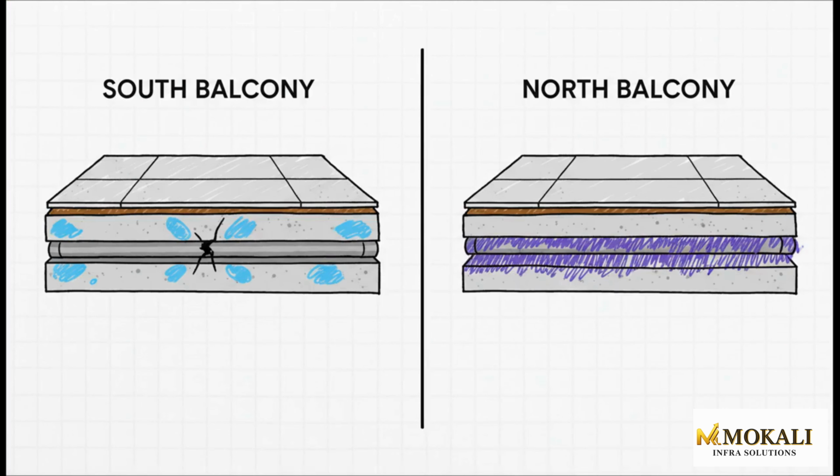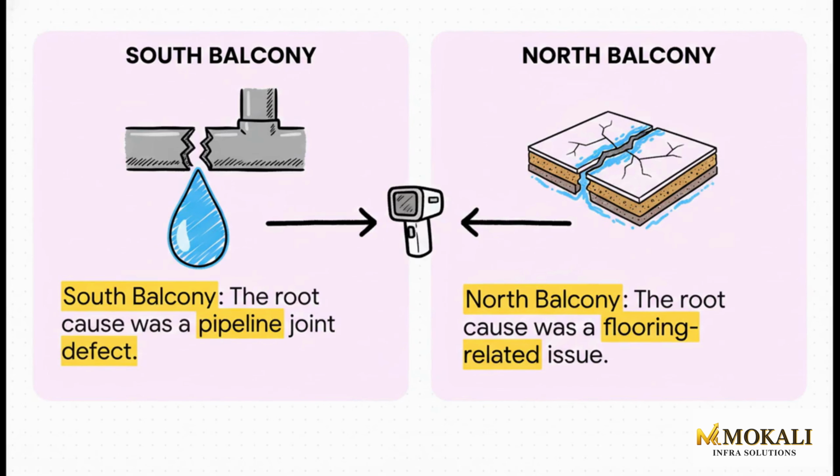So here's the bottom line. On the south balcony, those isolated blue spots pointed the finger straight at a few bad pipeline joints. But on the north balcony, that widespread purple trail told a completely different story. It was a bigger issue related to the flooring itself. And that led to the final diagnosis. Two problems that looked exactly the same on the surface had two totally different causes. One was a simple pipeline defect, the other was a much bigger flooring issue.